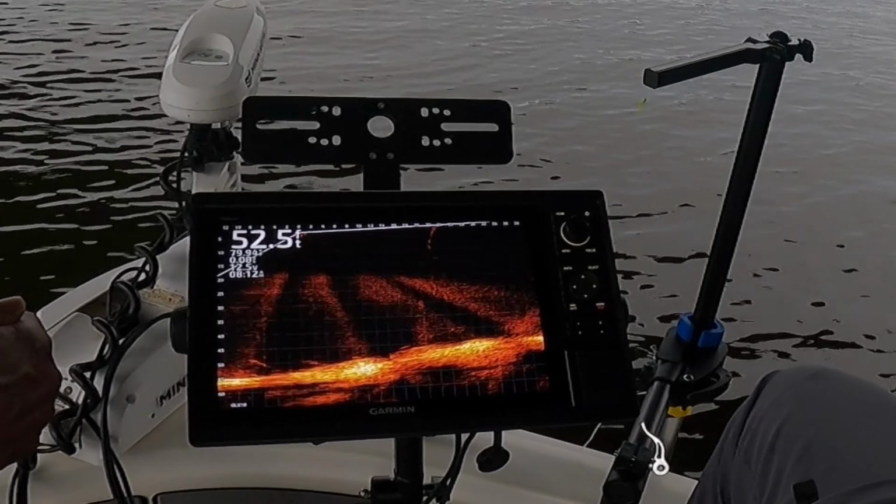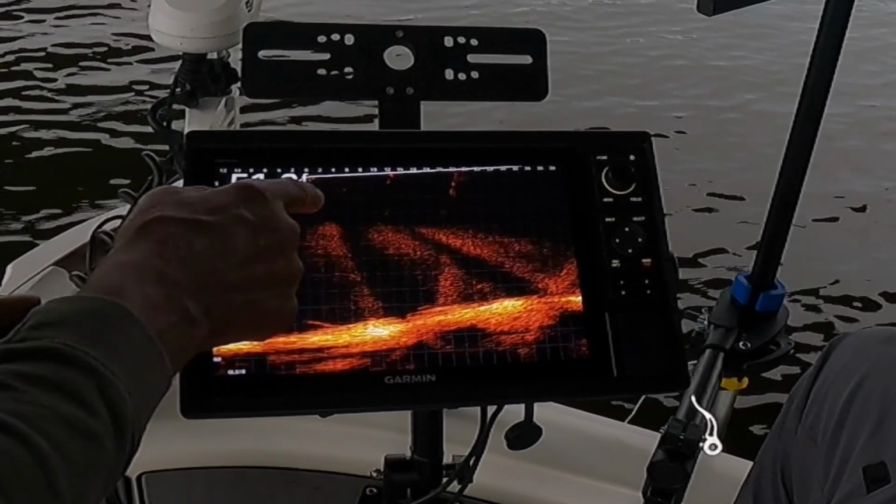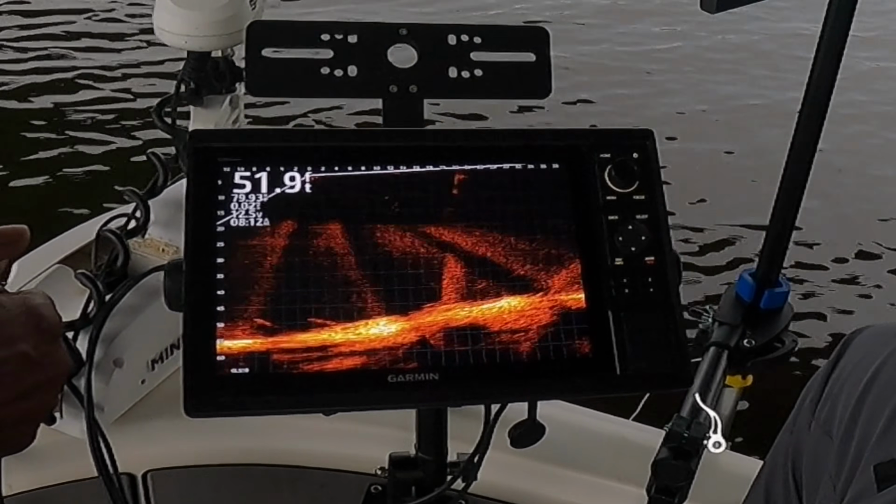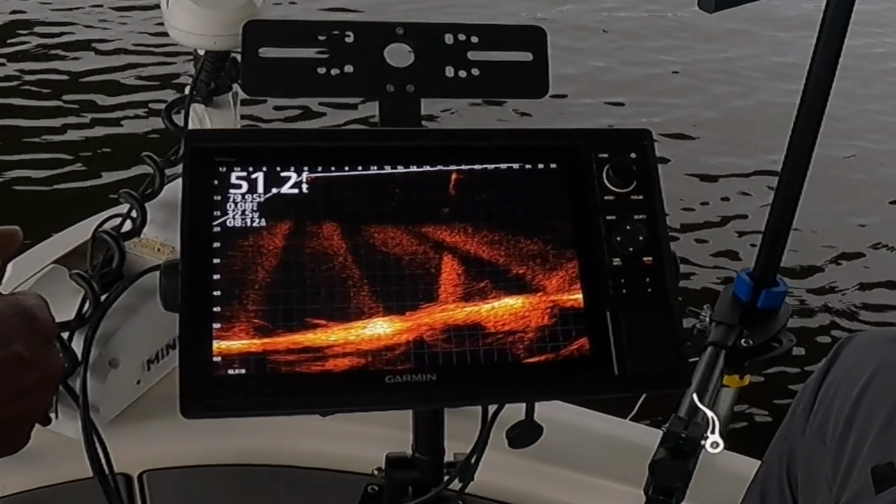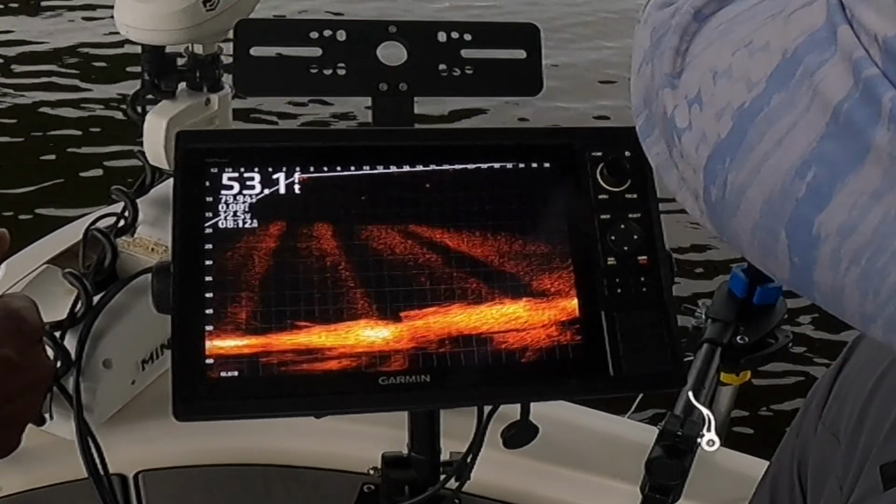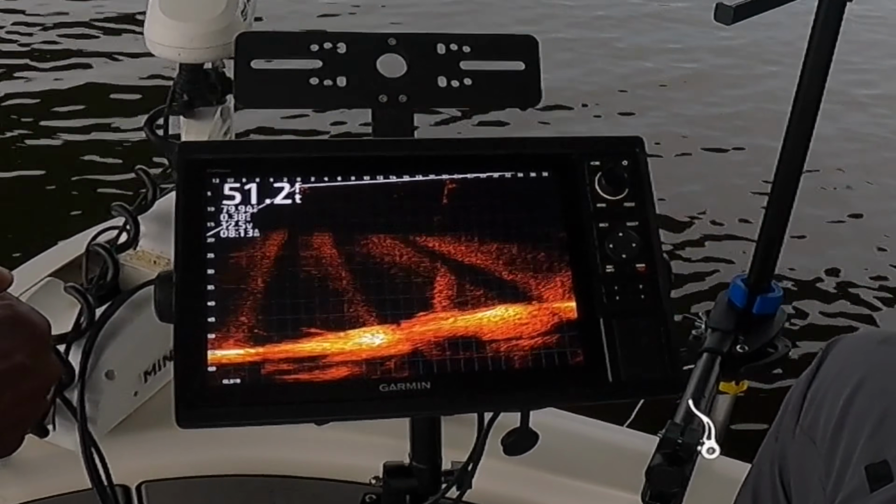As soon as this bait hits the water, you're gonna notice it. Boom, see that? At 12 feet. So that's where these little bitty differences and subtleties in your system will help you out. So I got you at 3 feet.